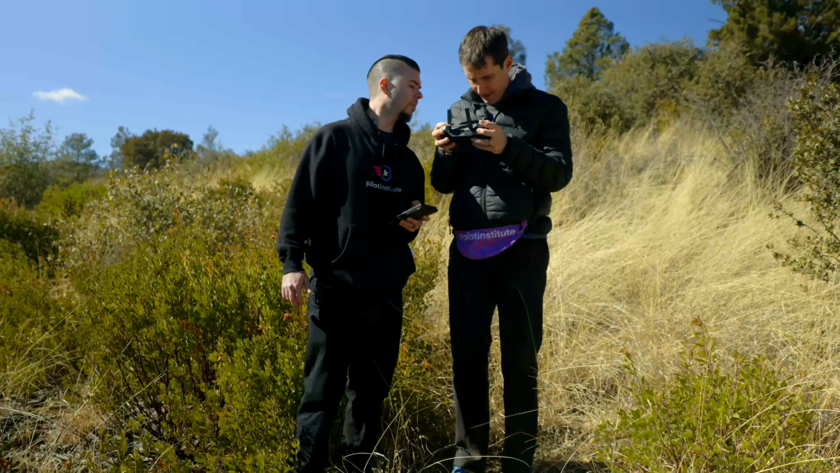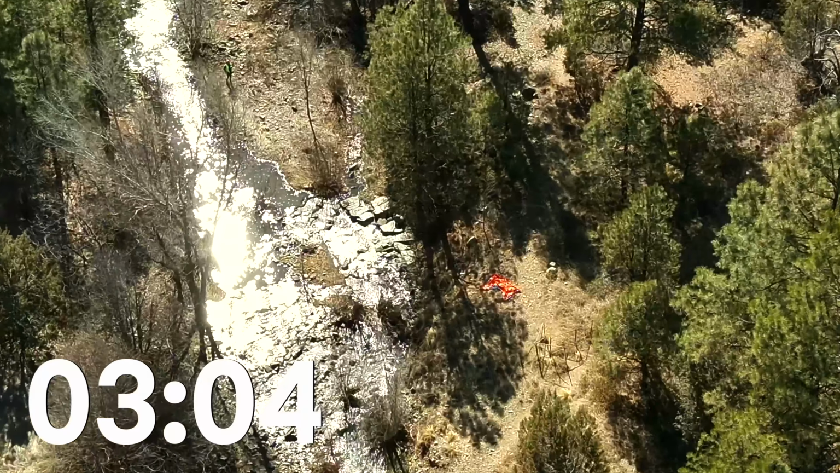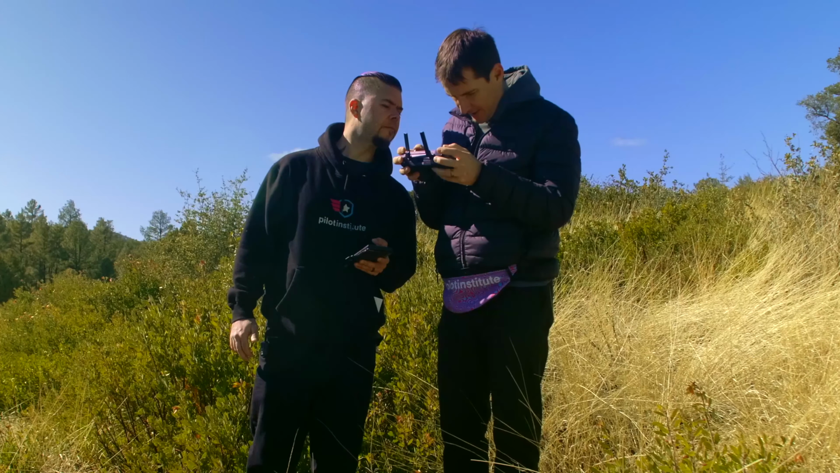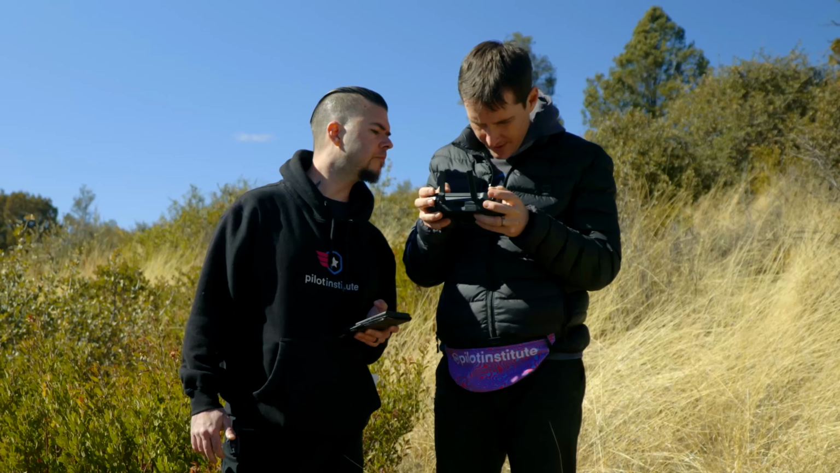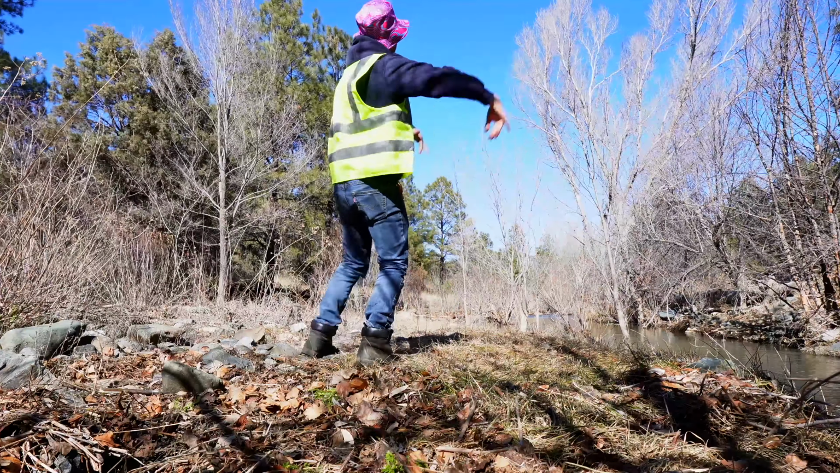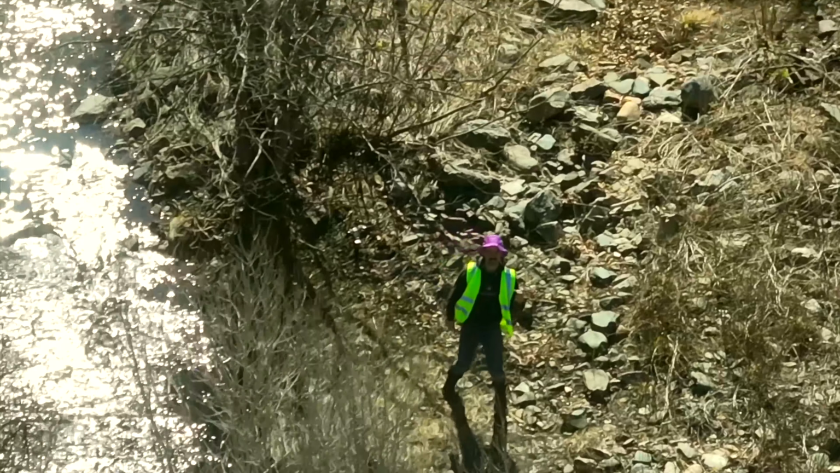And let's see. The babbling brook. Or creeping crick. Okay, I think I see something orange. It's a blanket. So this is a good hint. Oh, I see him. I don't think he sees me yet. No, I think I see him. Found him. Time is stopped. Whew, that was a pretty good time.